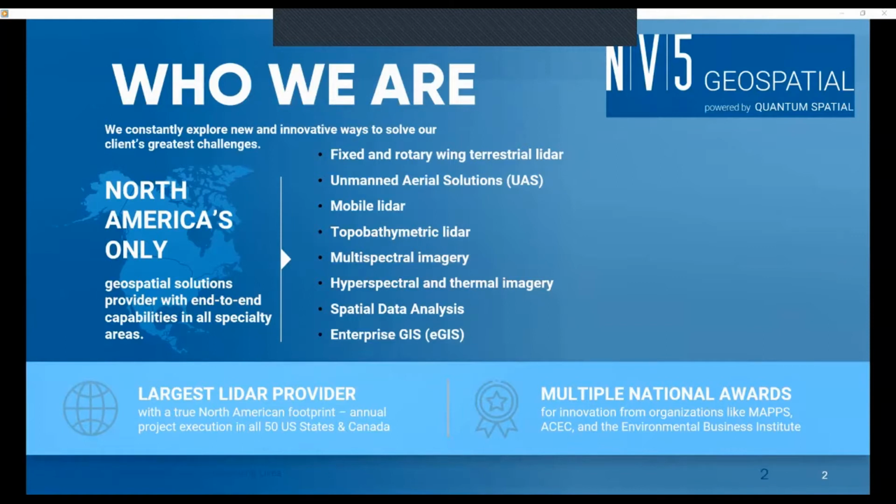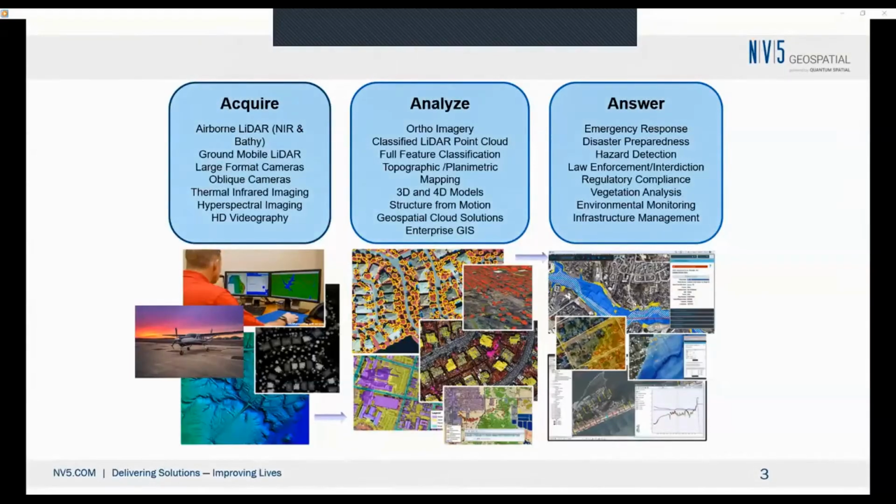We will then take those data and convert it into spatial data. And that's really what I'm going to be focusing on, not the acquisition, but really the spatial data analysis. And then we build enterprise GIS systems that manage those data. What we do, we tend to break it into three parts: acquire, analyze, and answer. We acquire data, we analyze it to create the GIS data sets you're all familiar with, and we use that to answer questions within a geospatial enterprise system.